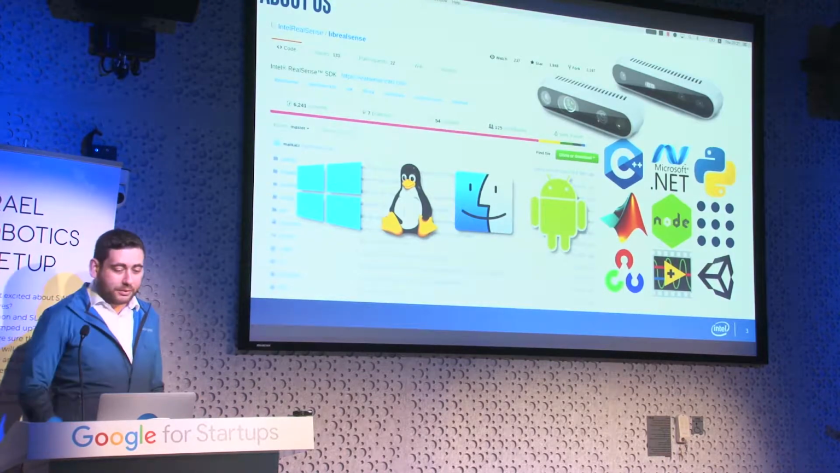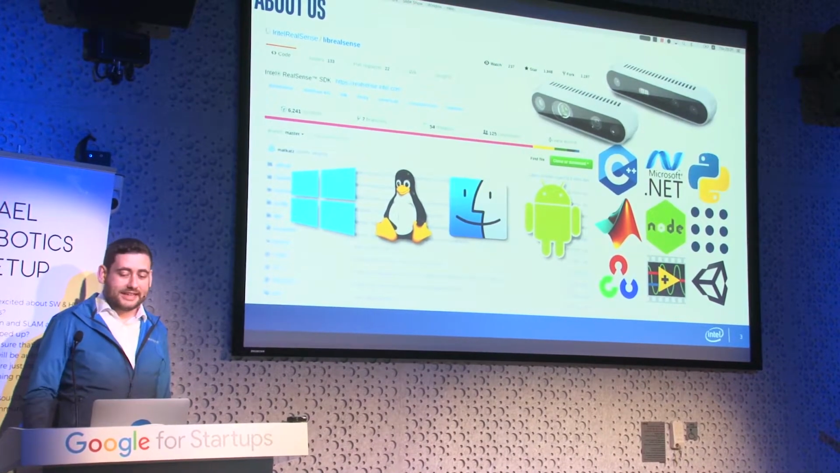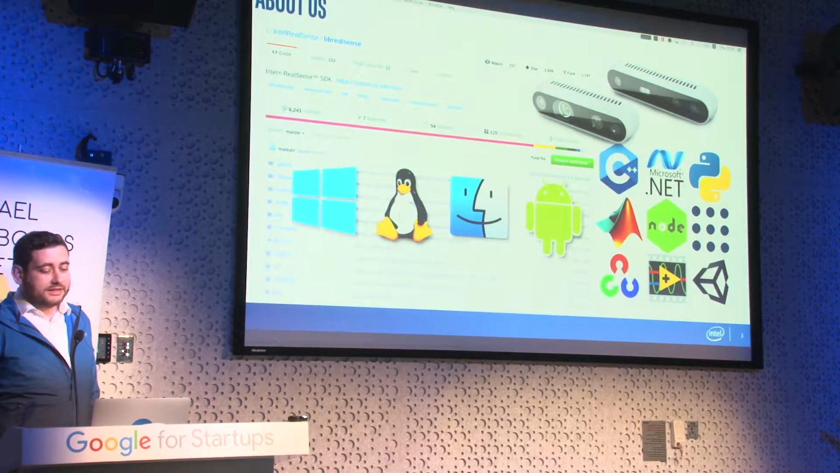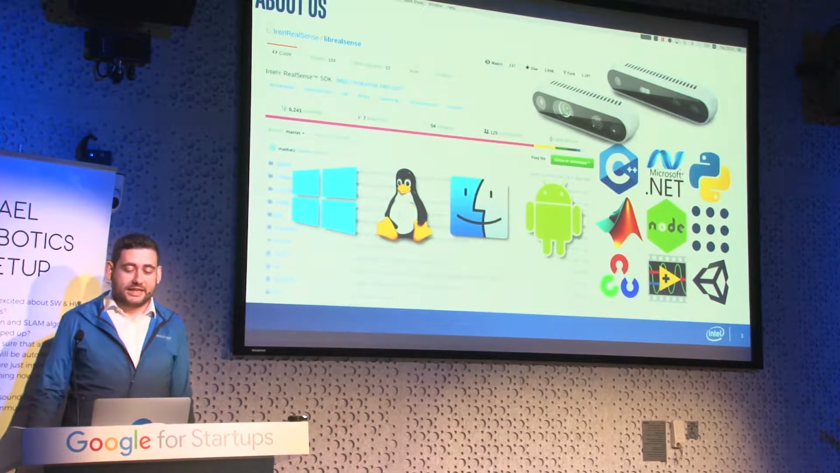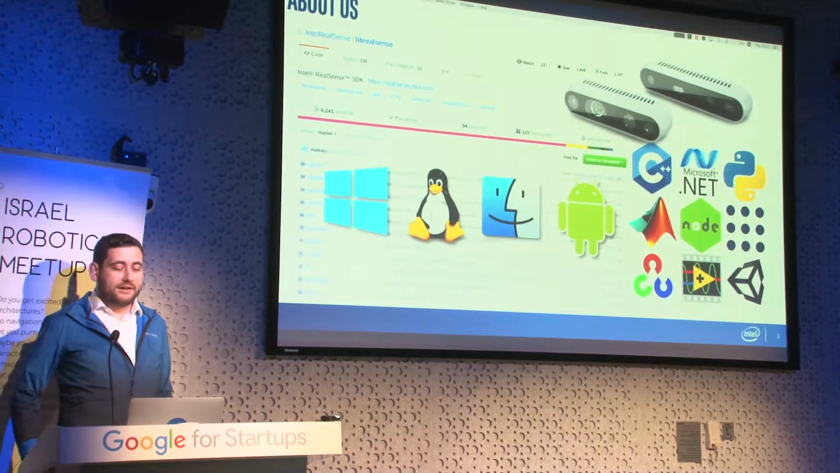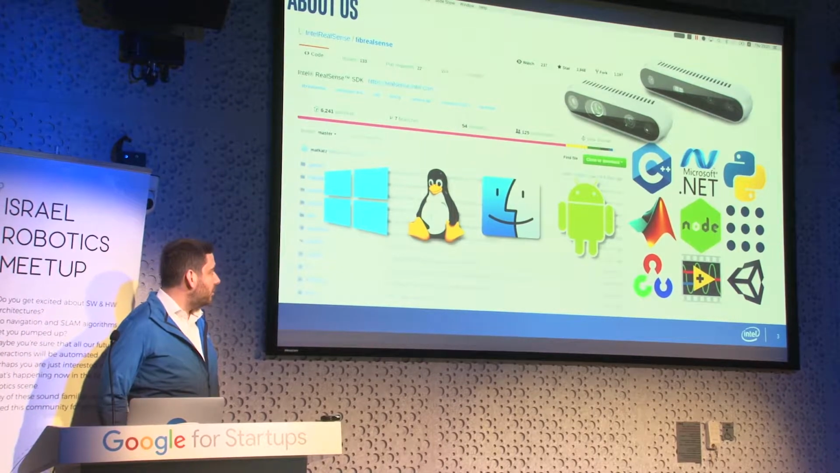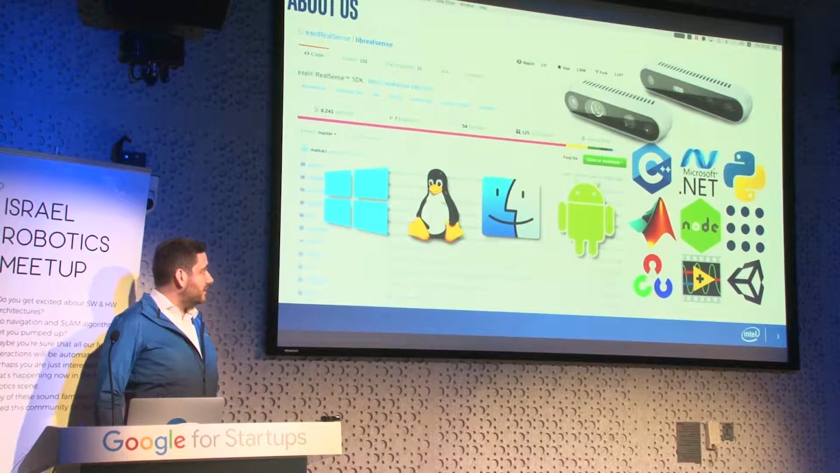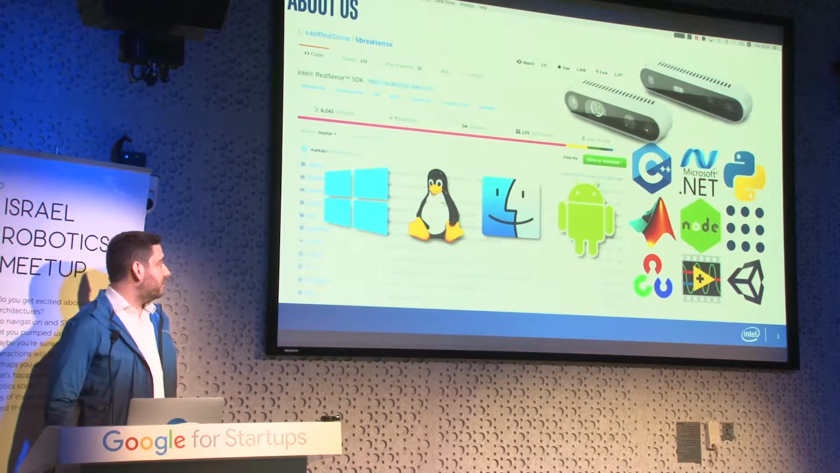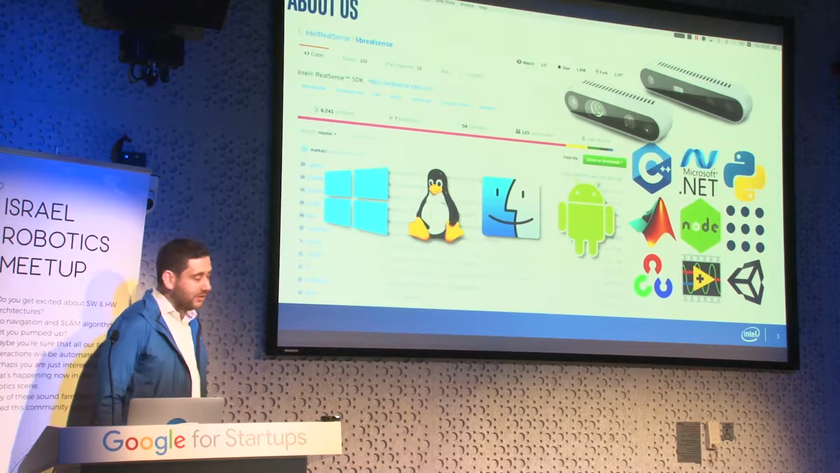So before we begin, a couple of words about us. RealSense is a business unit inside Intel, developing advanced computer vision solutions. My team is managing our SDK on GitHub. We are completely open source. We run on all the major operating systems and support a bunch of different languages and frameworks. So you're welcome to check out RealSense on GitHub.